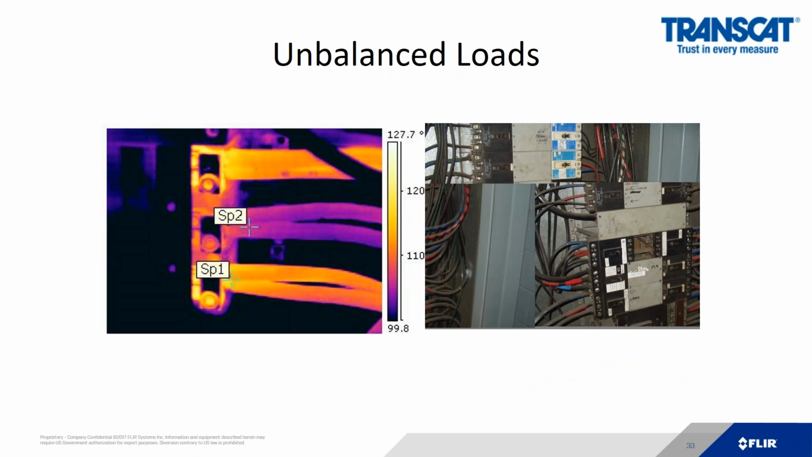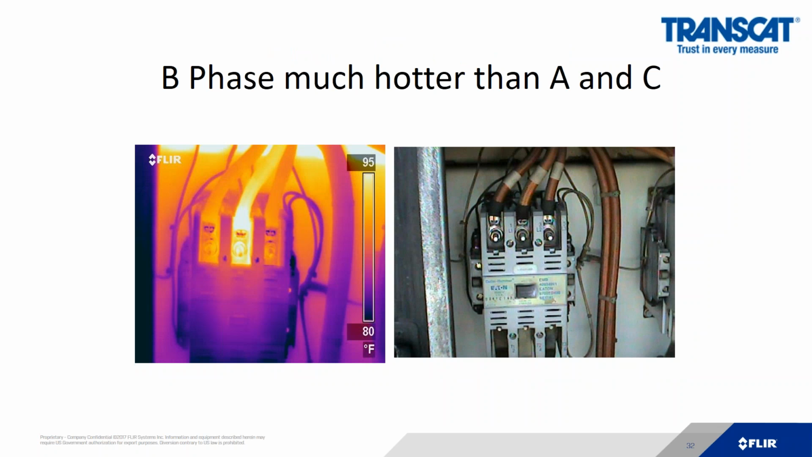Many infrared applications are as simple as what doesn't belong. Here, B phase does not belong versus A and C. It's that simple. B phase sticks out sort of like a sore thumb. And then I can measure the differences between B and A and C. Provided that the loads are all exactly the same, that would indicate that there is probably a loose connection here. And depending on the temperature, depends on your corrective action.